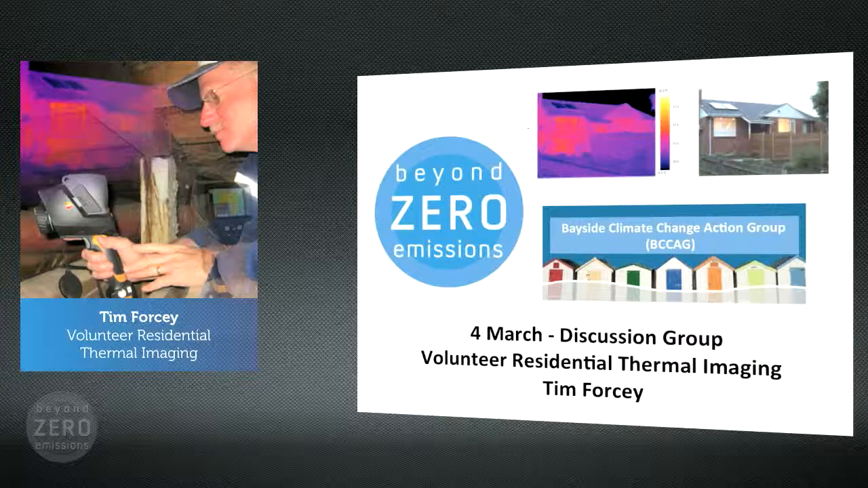But I'm interested in the camera. I've seen some that are getting down in price, even less than $1,000. And I was even thinking of buying one for myself. Are those cheap ones really too crappy, like the small field of view and stuff, or are they effective and able to be used? Yeah, I've never used one, so I don't know, so I can't answer that. I don't know if anybody else has experience with infrared cameras to help answer that question.